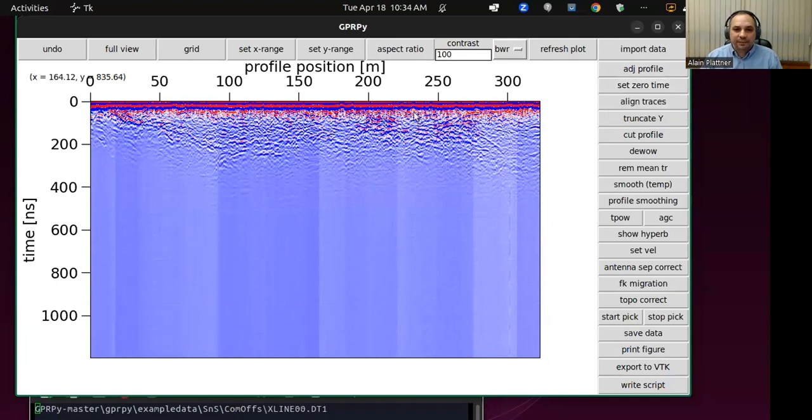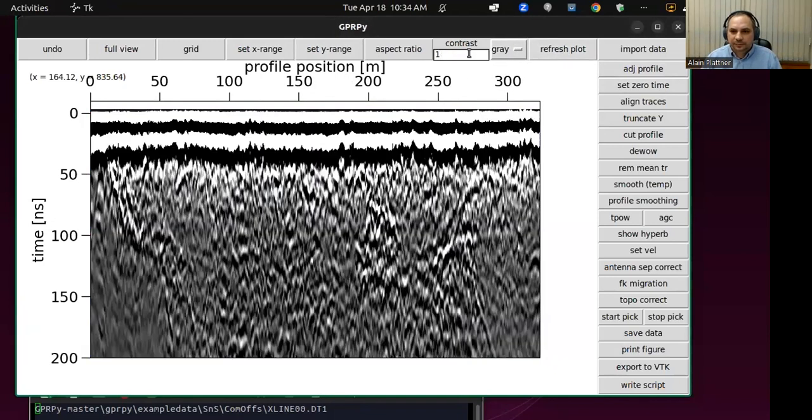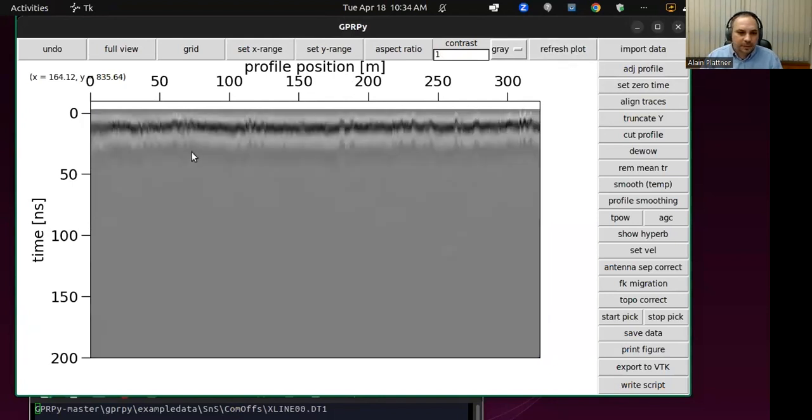Set 0 time. So if we zoom out a little bit again here, let's do -10 to maybe 200 for the y-axis, and go to, let's say, grayscale. Then you see that we have a little bit of measurements that happened before the onset of our first arrival. And maybe we want to cut those out to avoid that they affect our analysis.